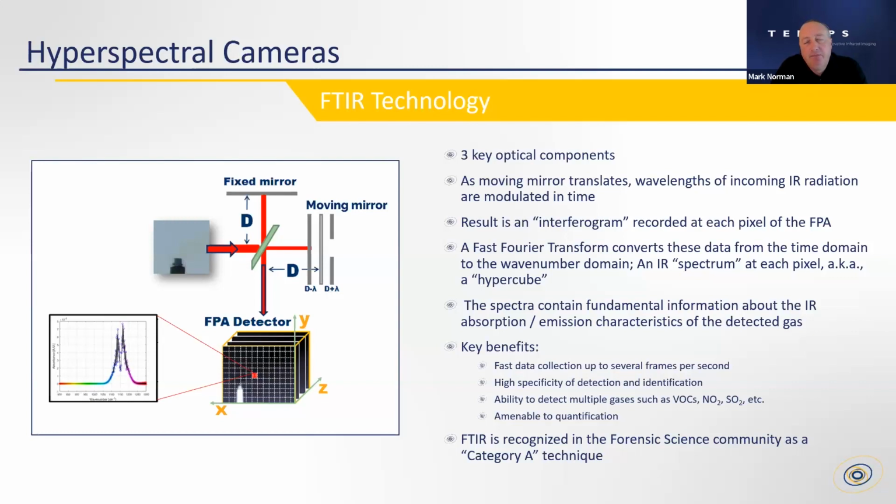Now, some of the key benefits of using FTIR: it's fairly fast. We can collect hypercubes in less than a second. Very specific, because the data we collect, as you see in the little inset in the image, the spectrum of methane has peaks that are characteristic to just methane.